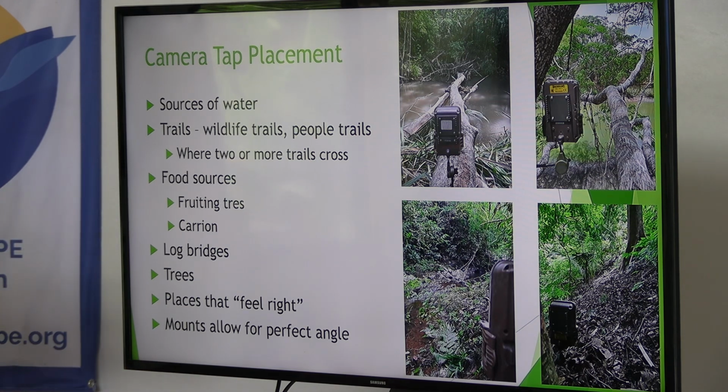Then I look for food sources. Depending on the time of the year, fruiting trees will attract a lot of different species. If I happen to find something dead in the forest, I'm for sure putting a camera on it because all kinds of interesting things are going to come.